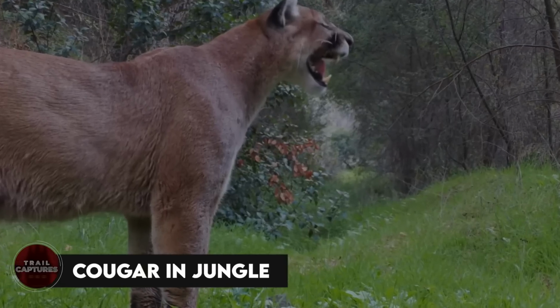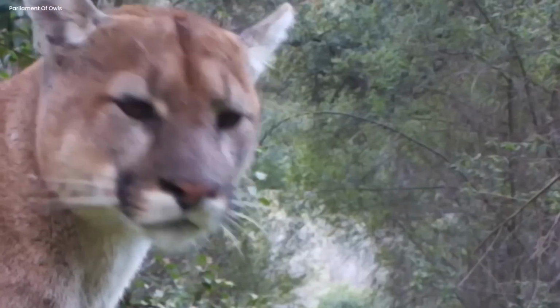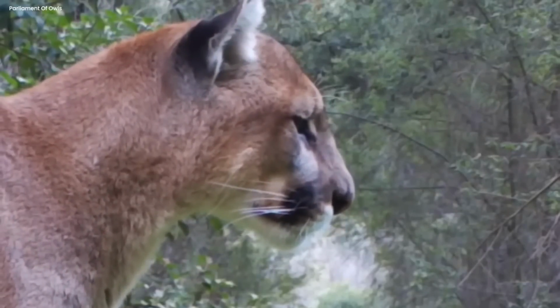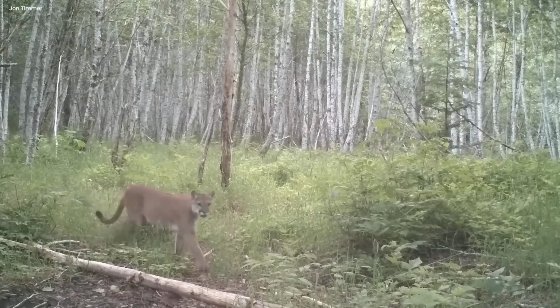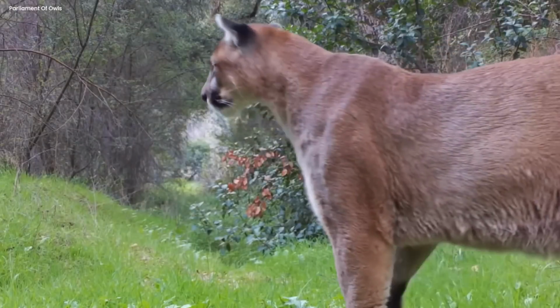Cougar in jungle. In the deep, quiet woods, a clever cougar prowled with curiosity. Its golden eyes glinted in the moonlight as it stealthily moved through the trees, its soft paws barely making a sound on the leaf-covered ground. The forest was its territory, and tonight it had a mission.